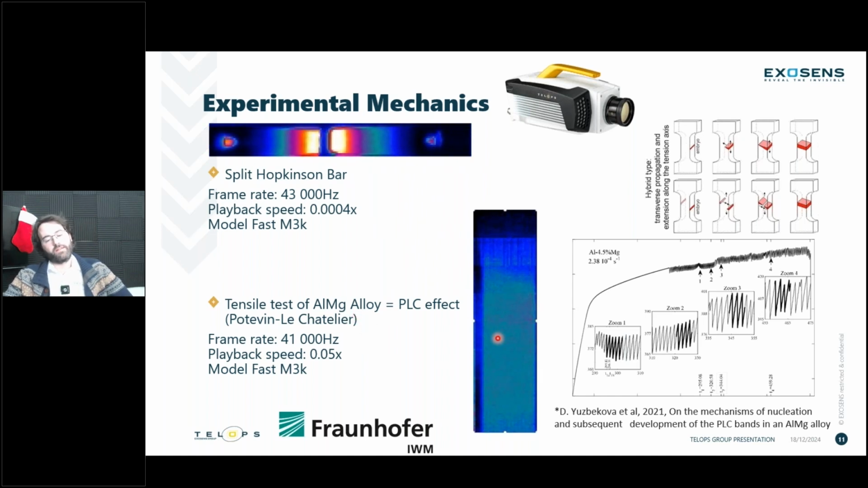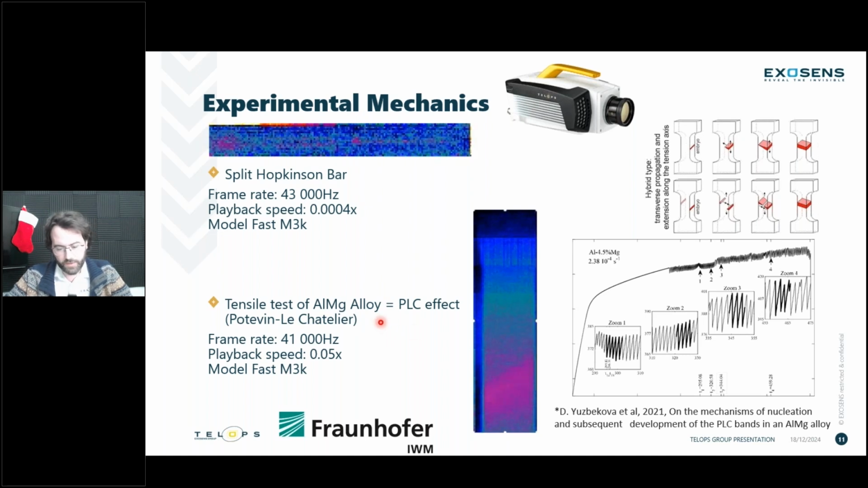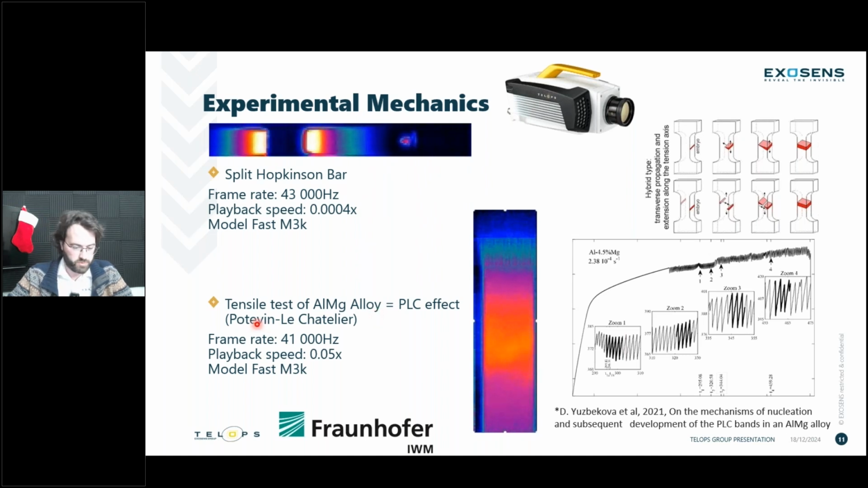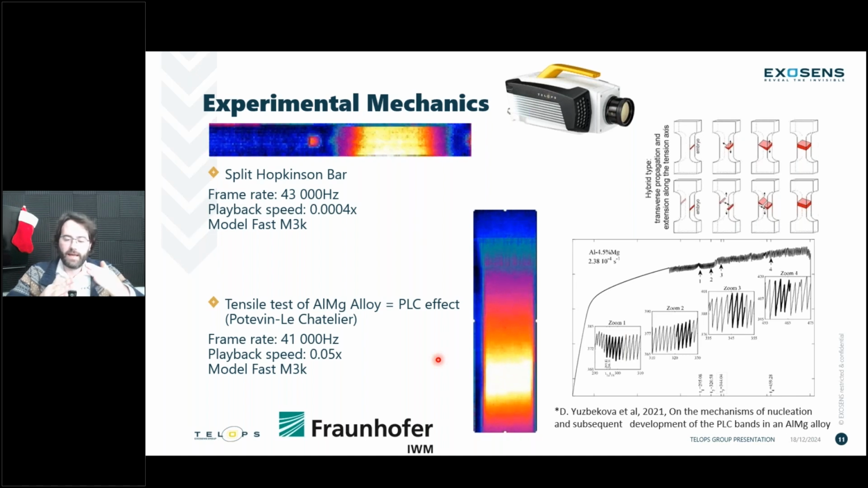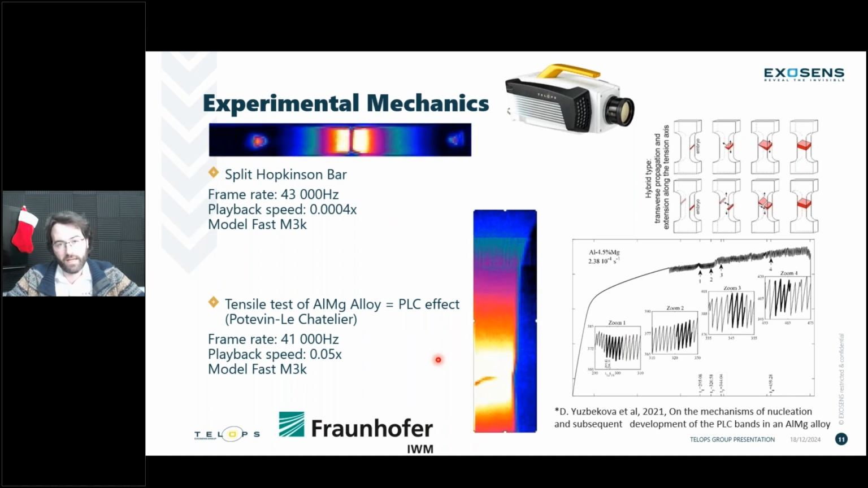Otherwise, at the bottom here, it's a really fascinating material behavior. That's what happens with a magnesium alloy, in this case, the aluminum magnesium alloy. And we see very well what's called the PLC effect, or the Portevin-Le Chatelier effect. It's a phenomenon that happens in a tensile stress test, where you have dislocations happening in the alloy, but at a specific angle depending on the alloy itself.